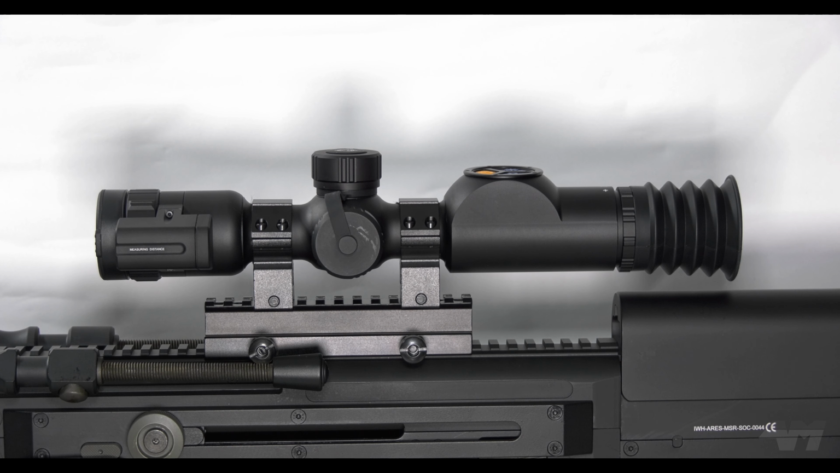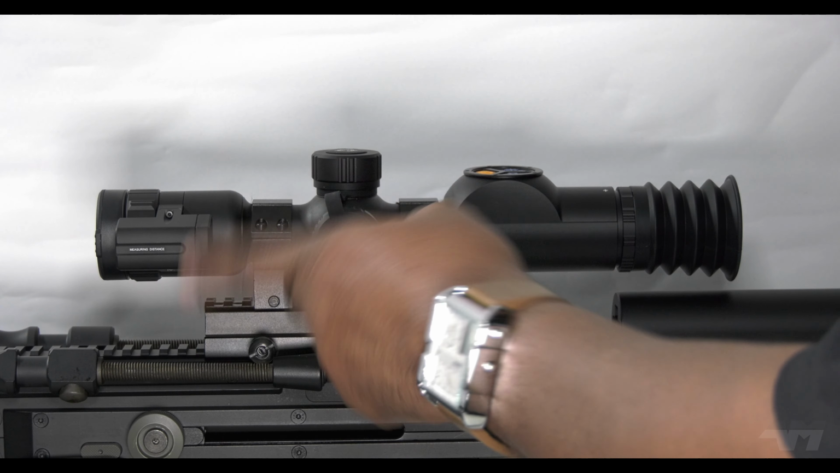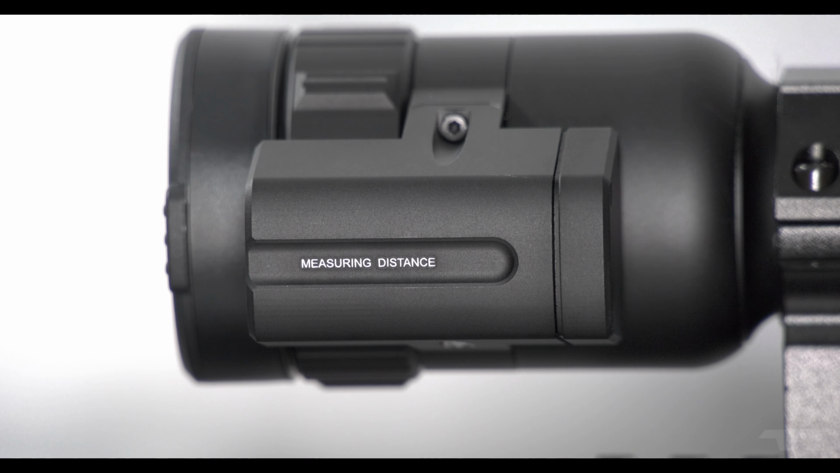Then as we move along, we have your range finder. And it literally does what it says on the tin. It literally measures the distance of whatever you've placed your reticle on. I think that's pretty cool.